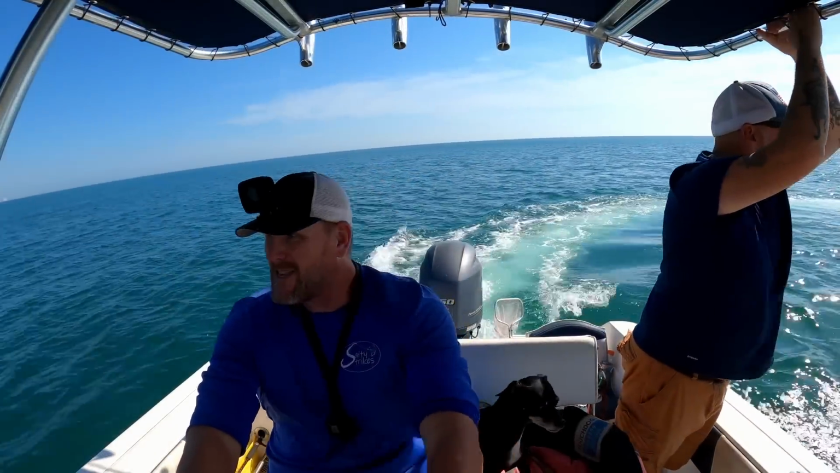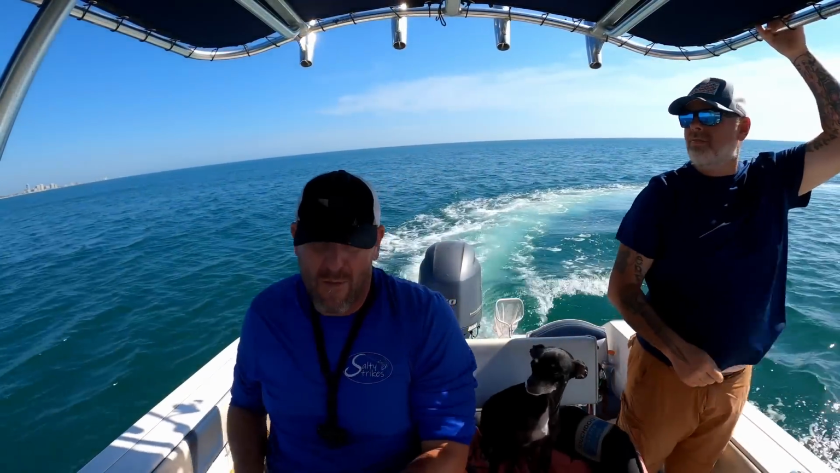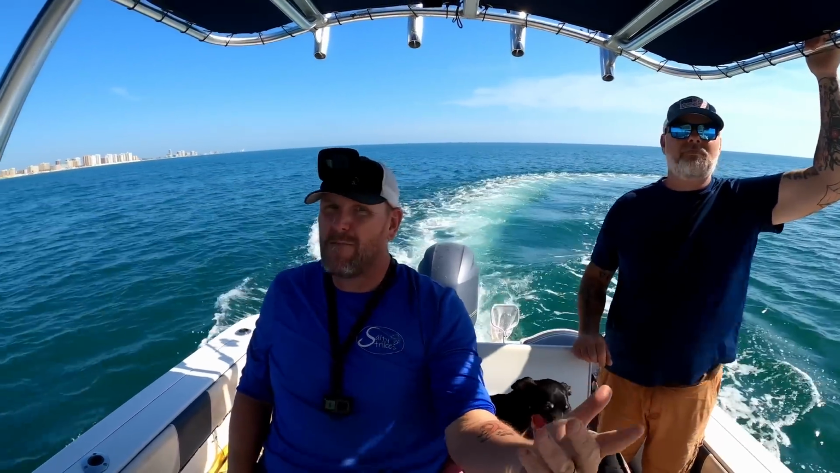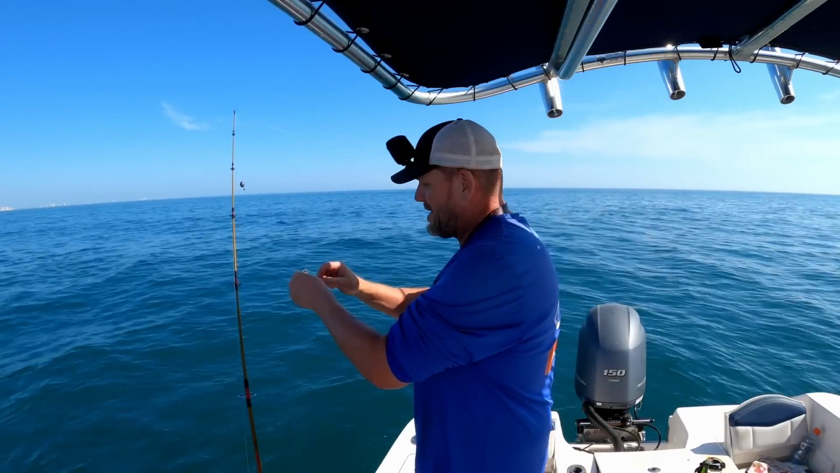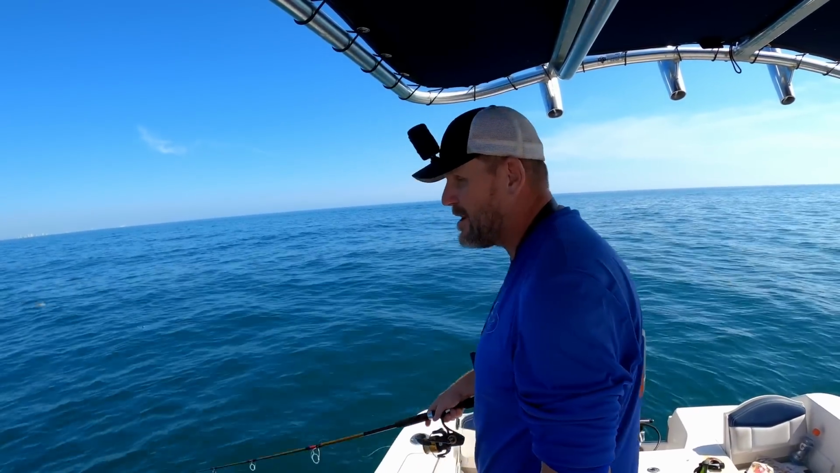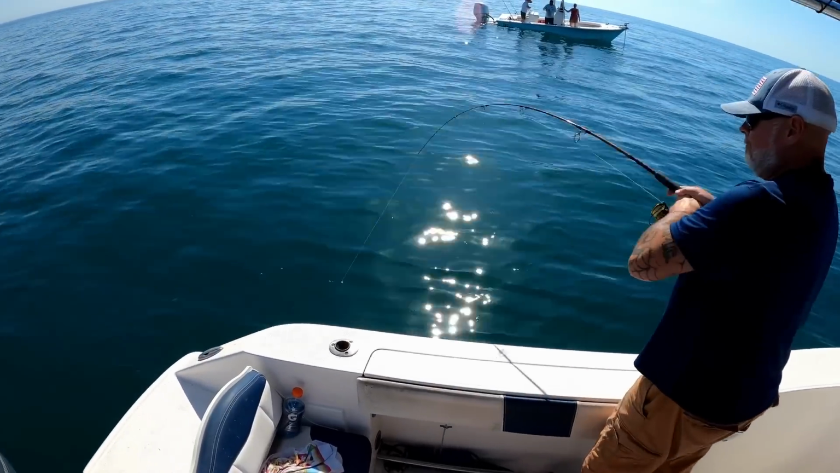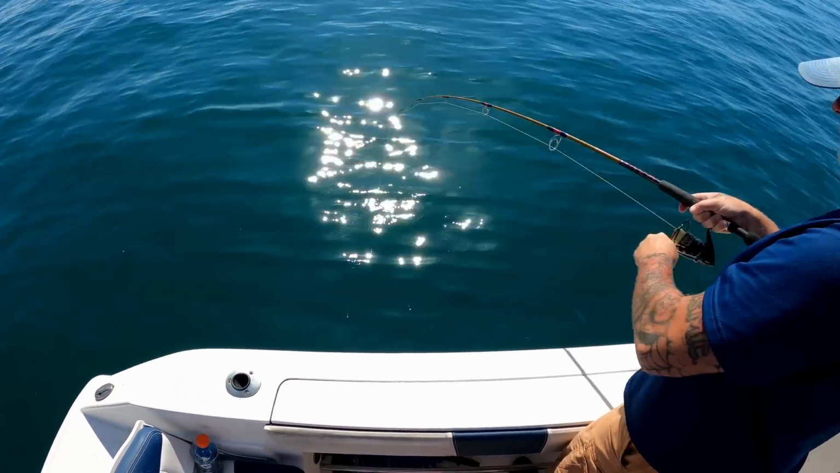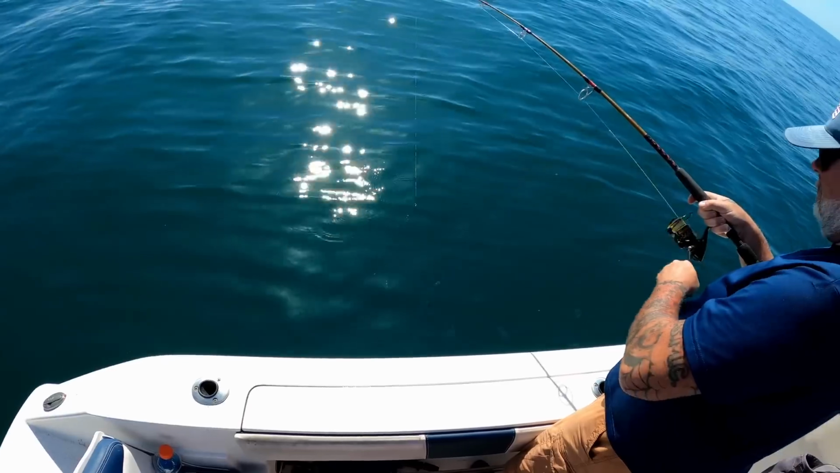All right, caught a few fish over here. Got a few in the box, but I think we're gonna move on to another reef, see what's up. Didn't find any flounder, but you know, it's a little hit and miss this early. We are going to drop down and try to get them stirred up. Joe's got a nice one. And this will be the first one of the new spot.